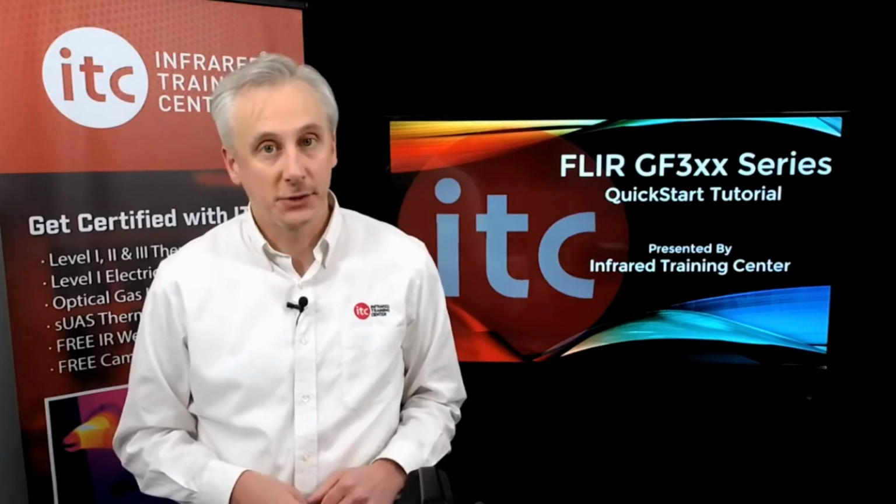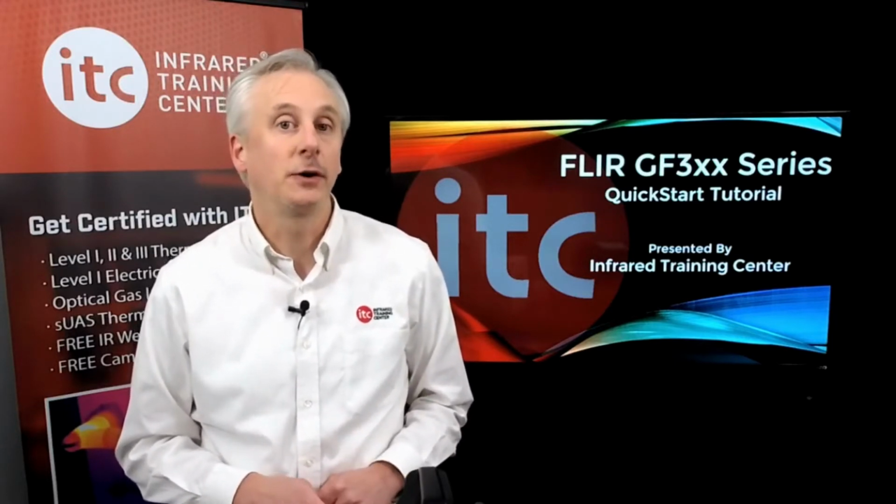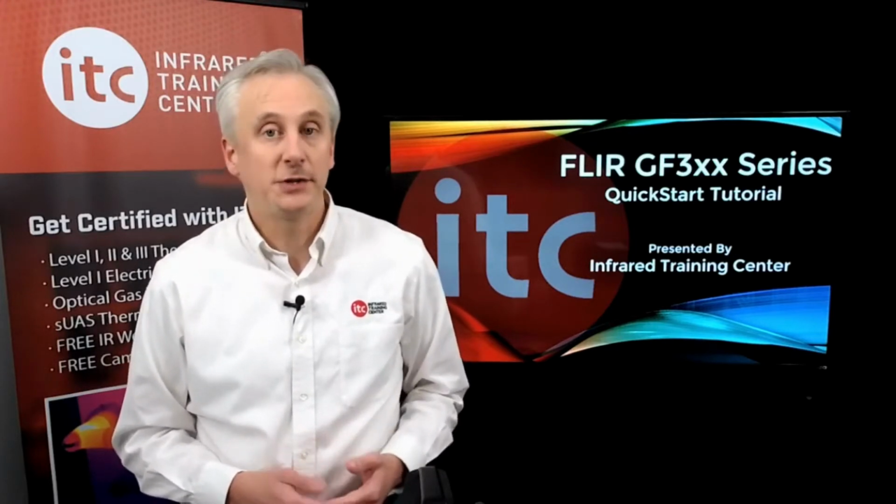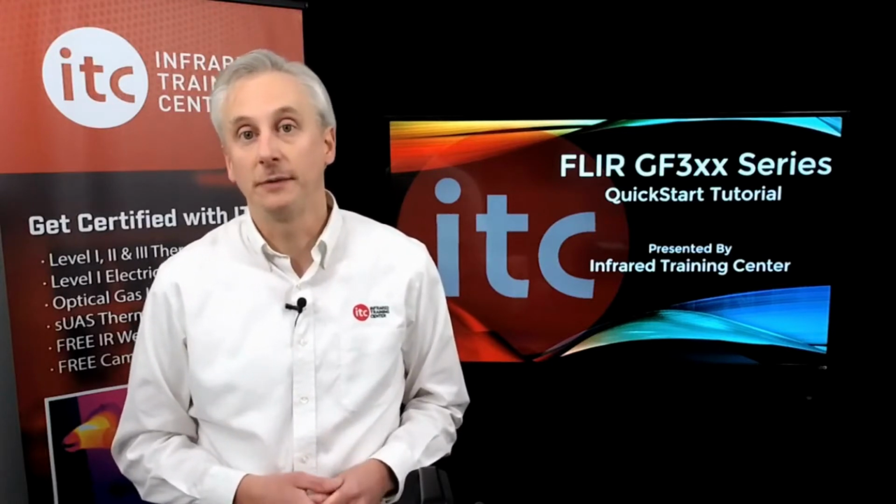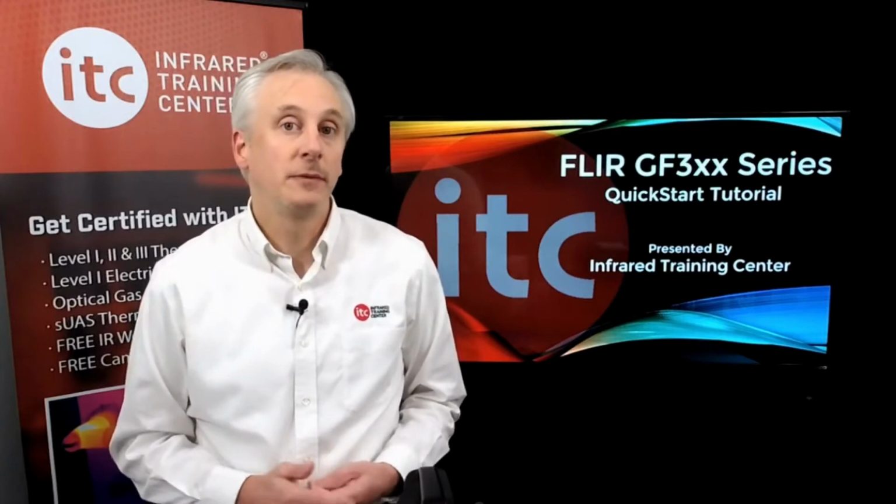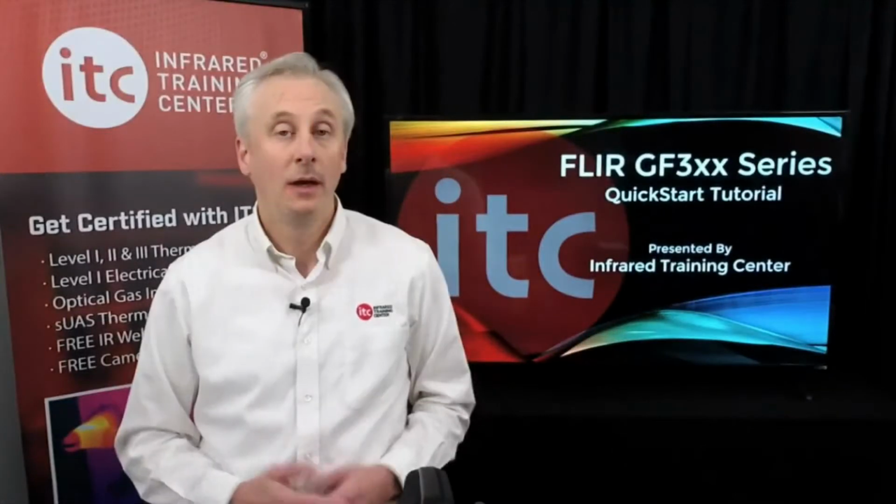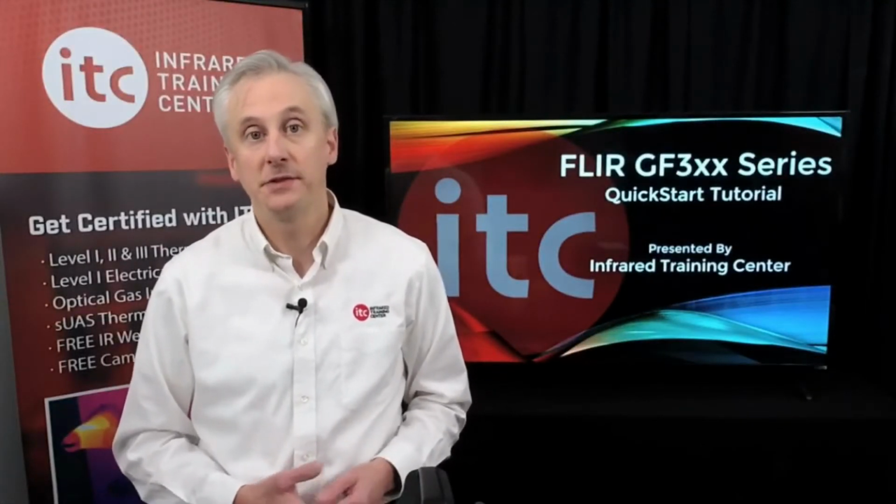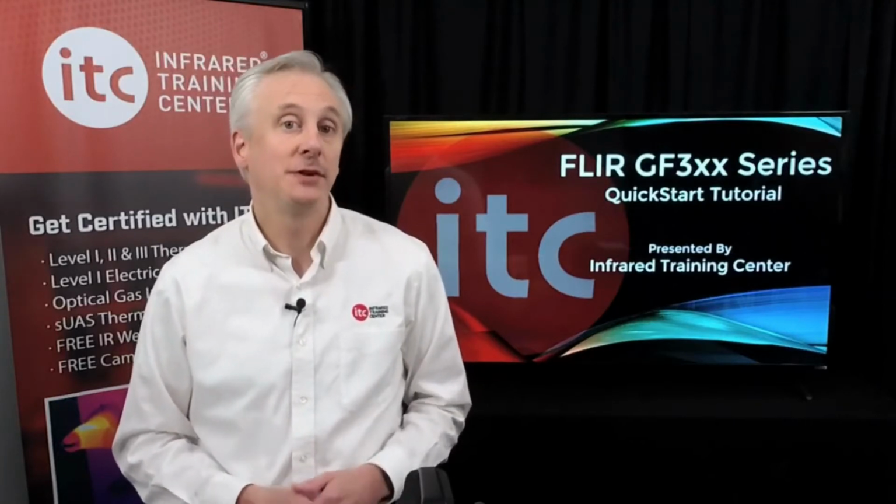Because they are ATEX certified, the GF3xx cameras will prompt you to enter an unlock code before they can be operated. This code is sent to you by email once the camera has been registered at support.flir.com. If you have any trouble finding the code, please contact our support staff for assistance. Okay, now that the imager is up and running, batteries are charged, and the SD card is installed, let's take a closer look next at some of the important features and functions of your thermal imager.